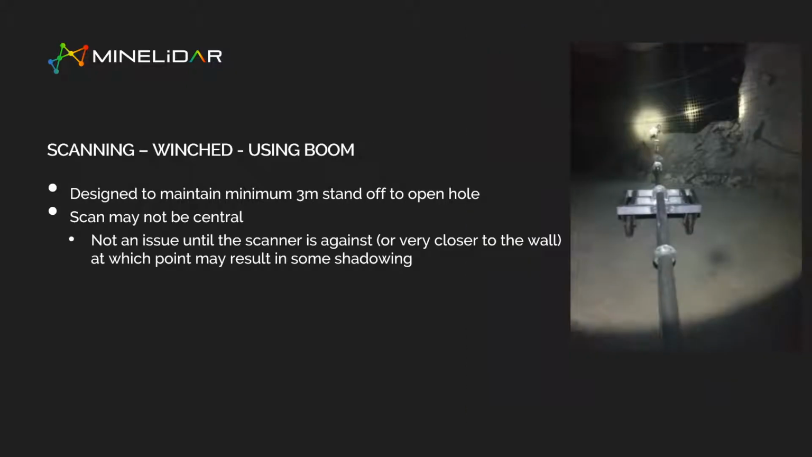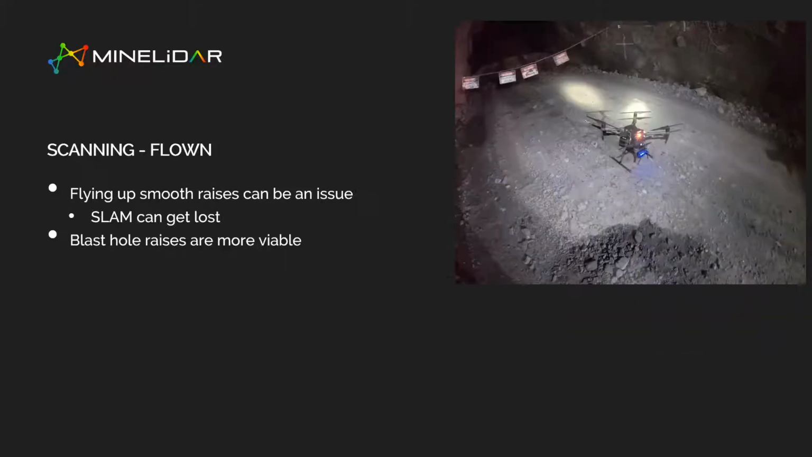The boom, again, is pushing the boom out over a vent rise, either at the top or bottom. As I said, the scan may not be central, and the boom just allows you to stand off the rise and keep people away from the open hole.